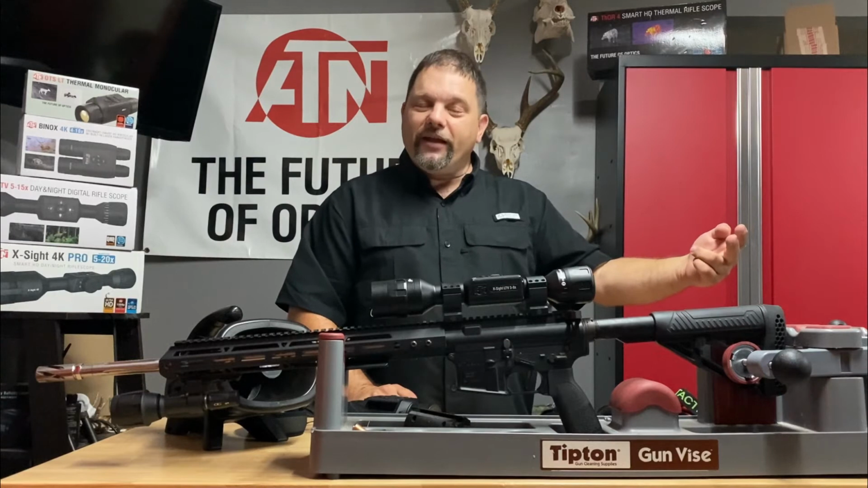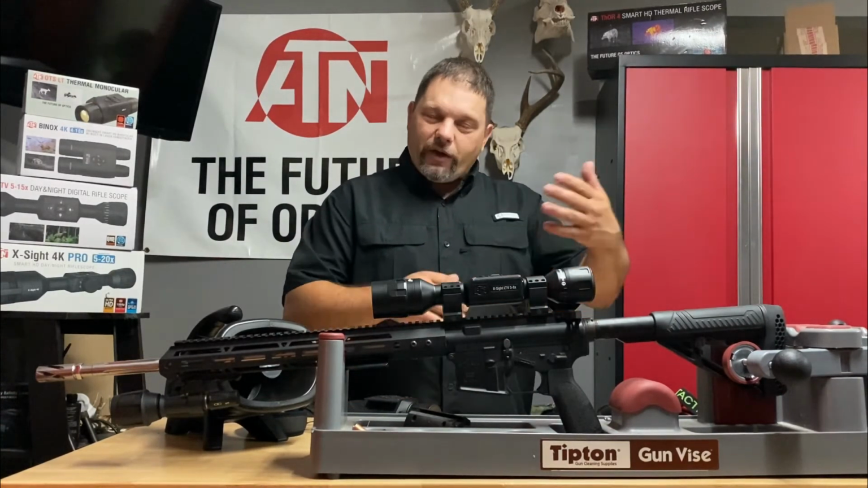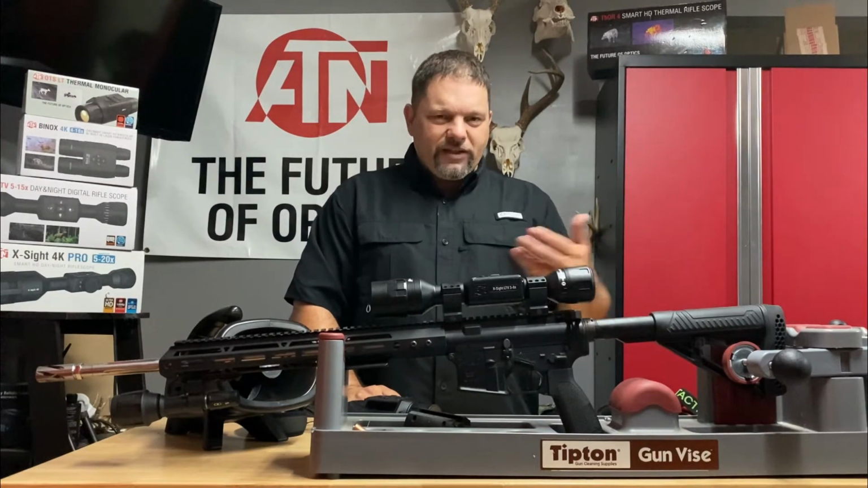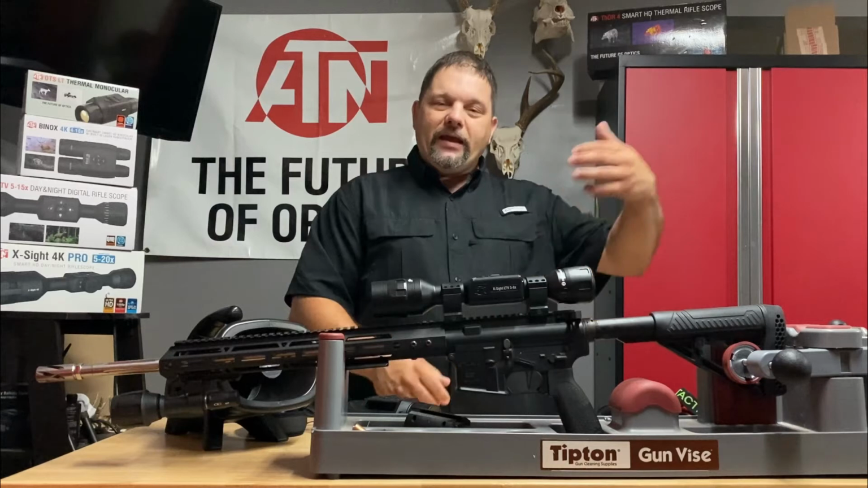Took 2 in the rain here the other night, and I know I've seen 1 or 2 more coyotes in this field. So I know there was more. I know that they were in a field that bordered this field. My plan is to go in, see if I can get them to respond while calling in that first field, maybe get one, and then move in on them.